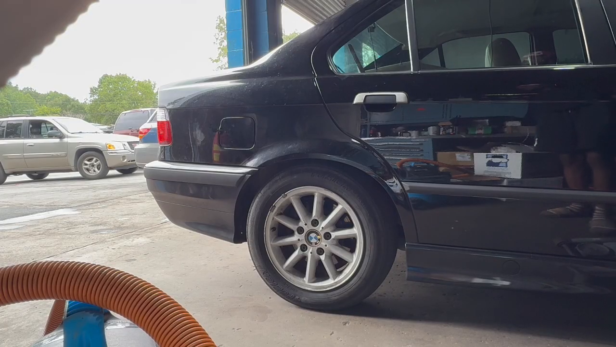I did want to lower the coilovers. I should have lowered them. I did want to lower them. But I think I left the thing.